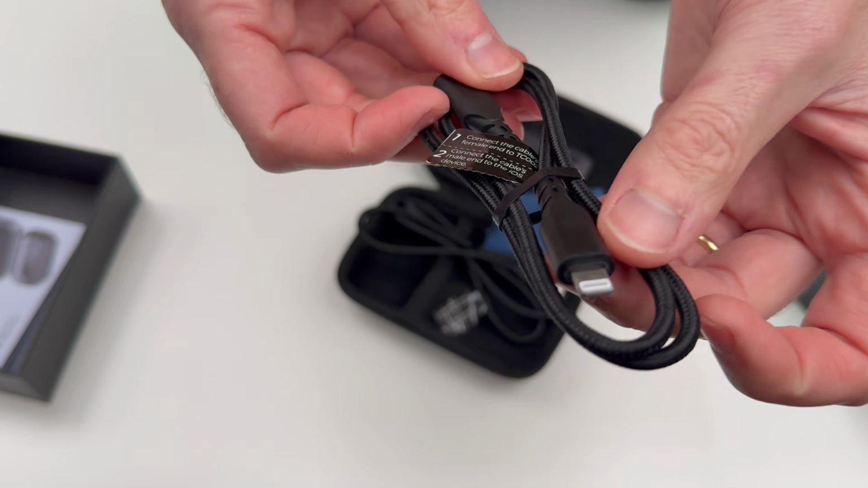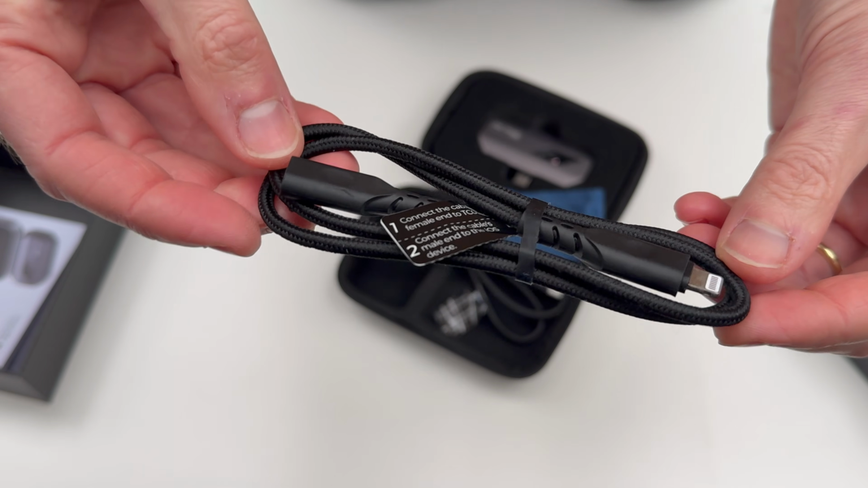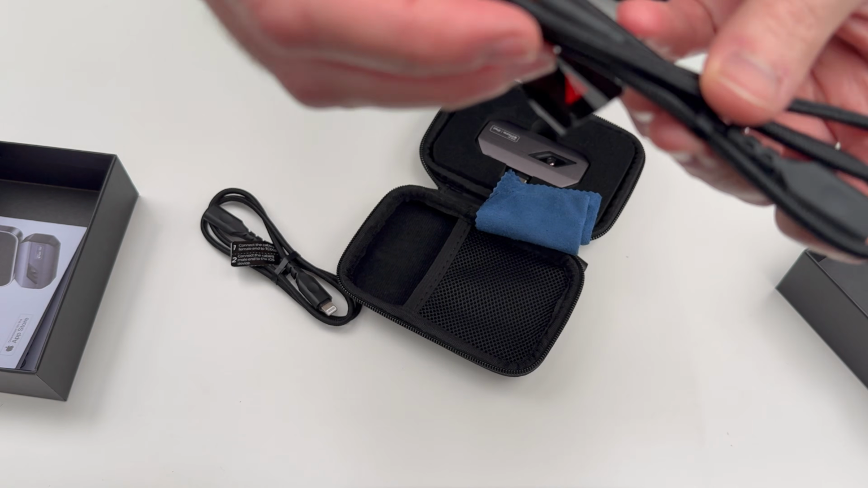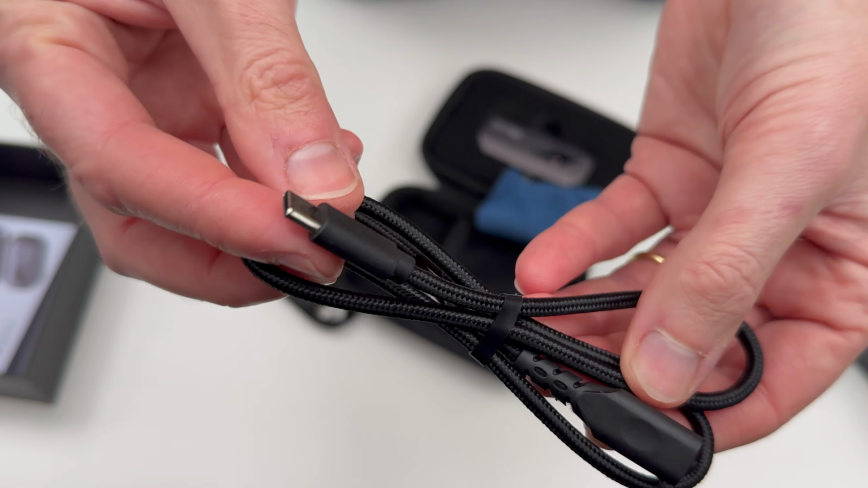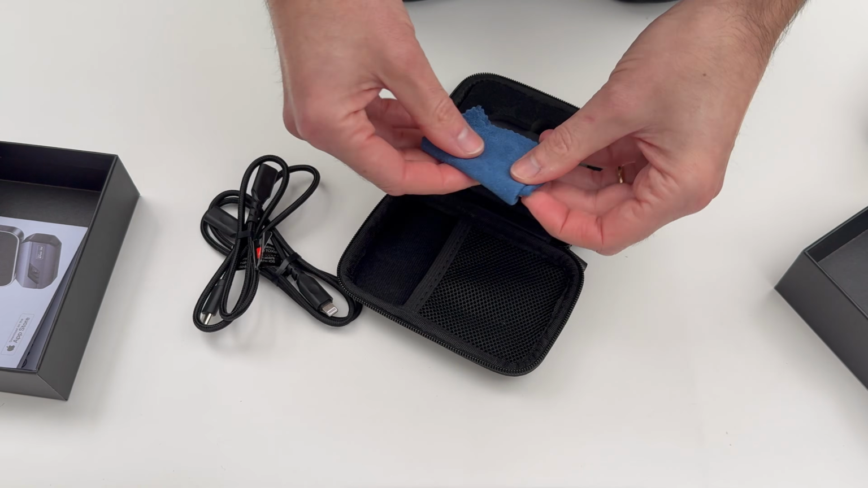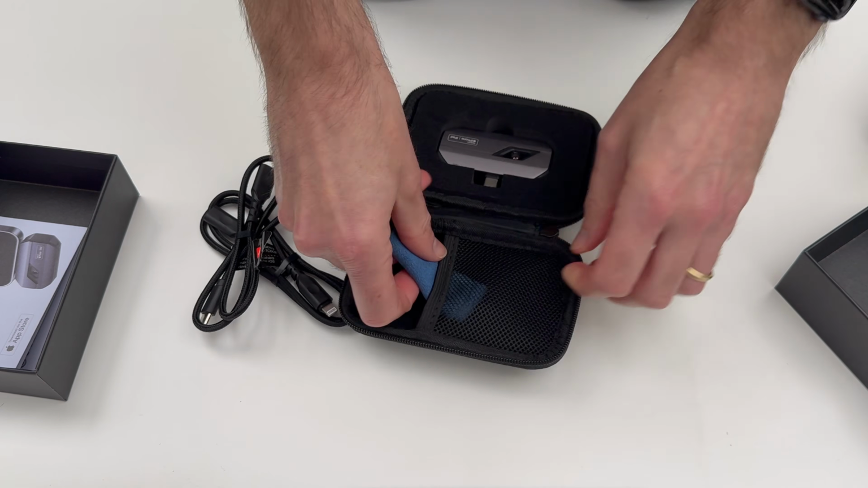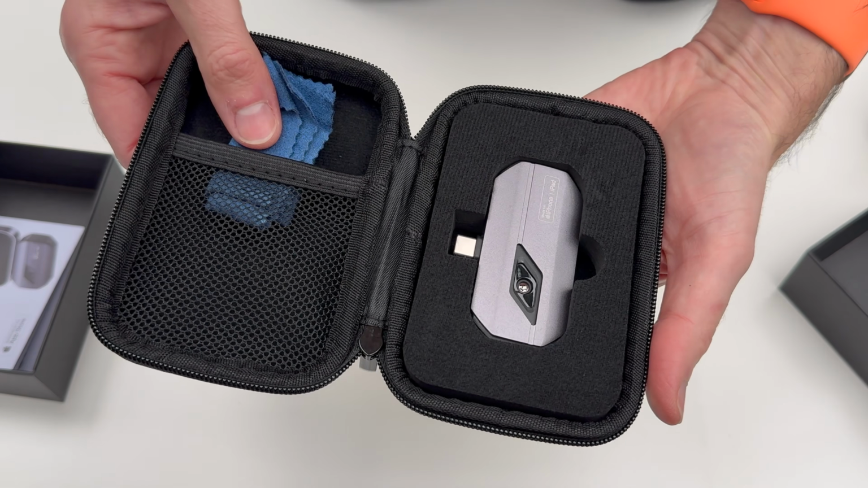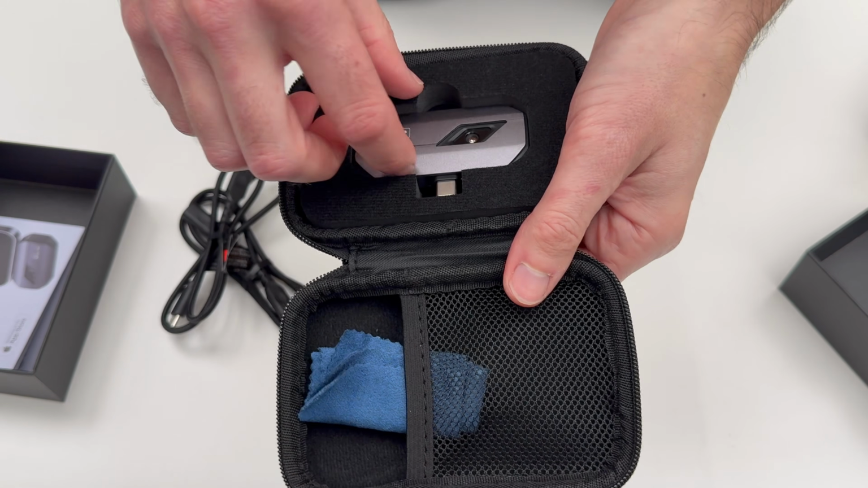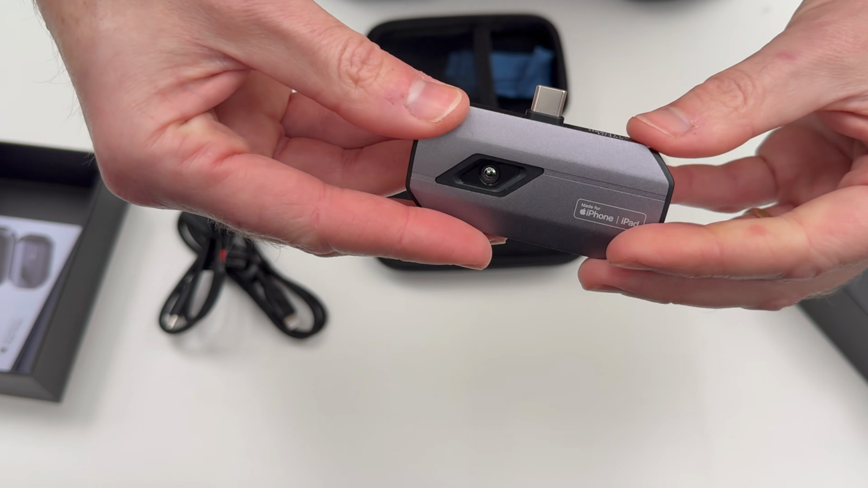Oh, that's actually a Lightning adapter then. So it's a USB-C to Lightning adapter if you do have an old iPhone, so that's good. And also a USB-C extender by the looks of it as well. And of course a lovely cleaning cloth there. But this is the important bit. There it is.